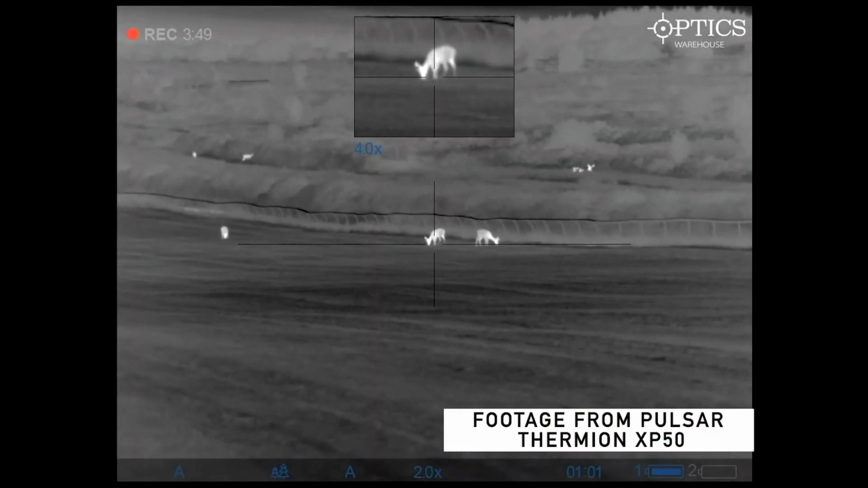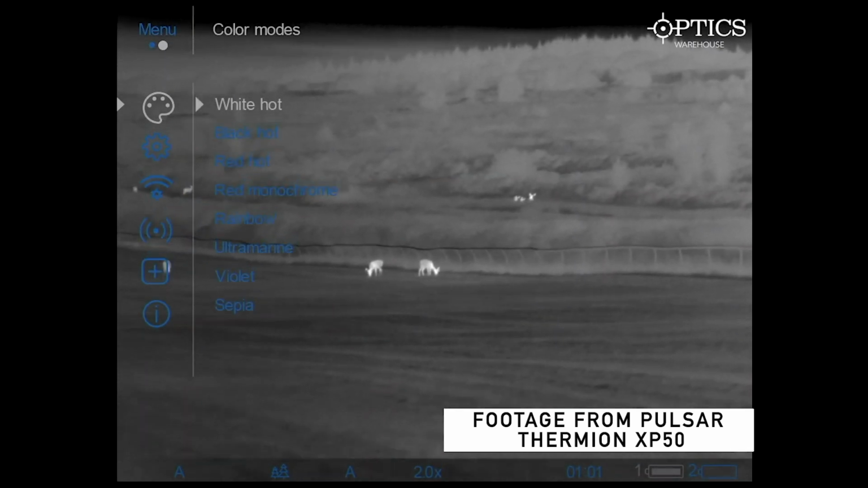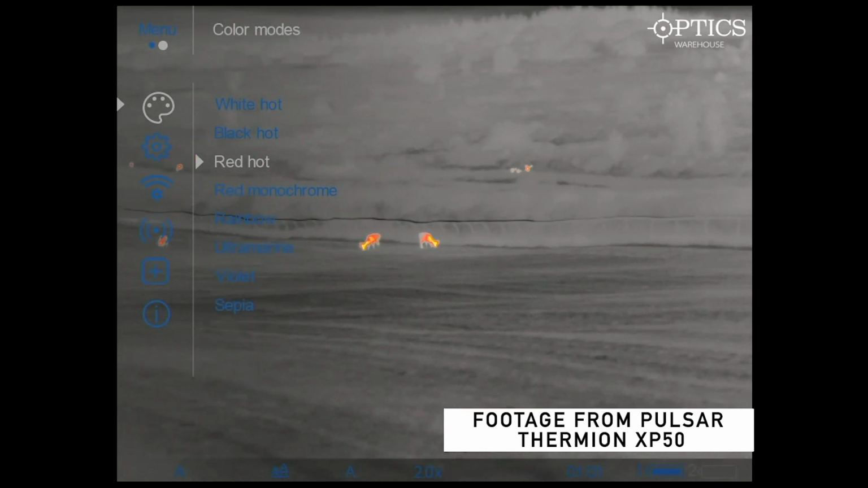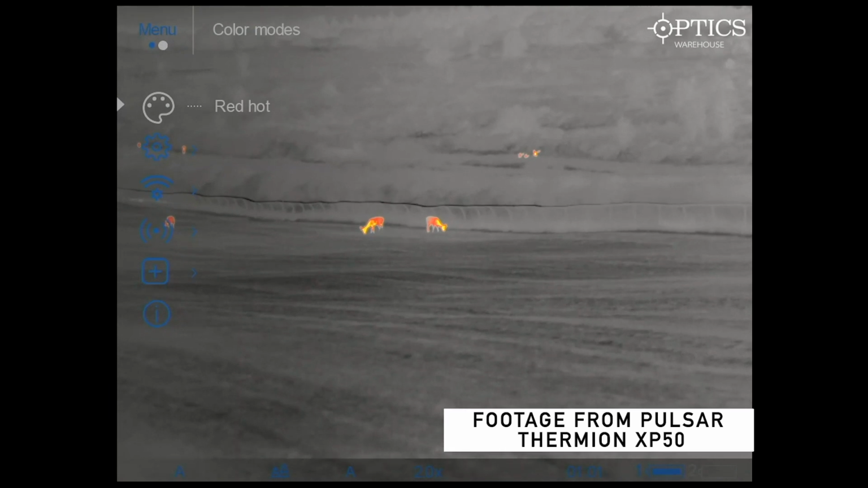Again, some of the new technology means that in the olden days where we had white heat or black heat, we can now add colour to it. In fact, we can now add colour to the heat source itself so that you can identify faces, you can identify warm parts of the body. So in the hunting side of it, when we can see the chest or the area of the heart and the lungs, in some of these spectrums of colour, we can actually identify that as well as the heat source. So it gives you a defined aiming point for when you need to shoot the target.